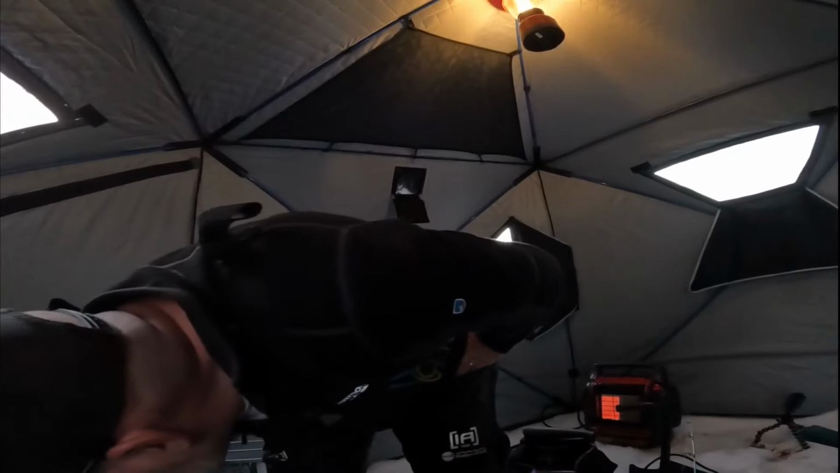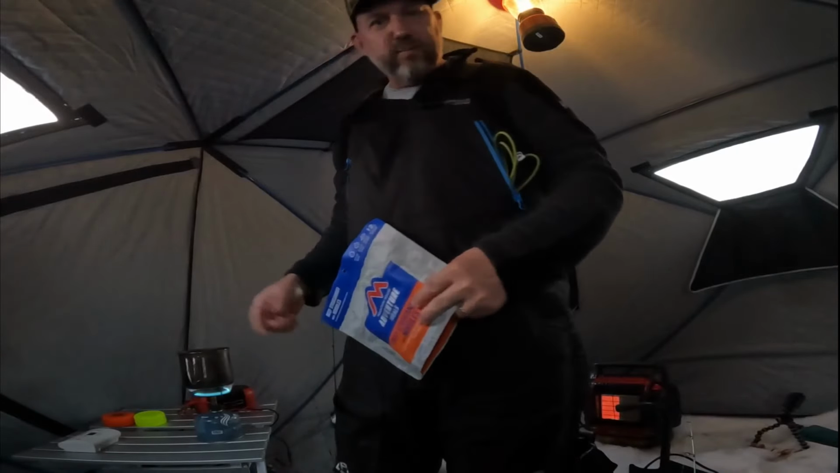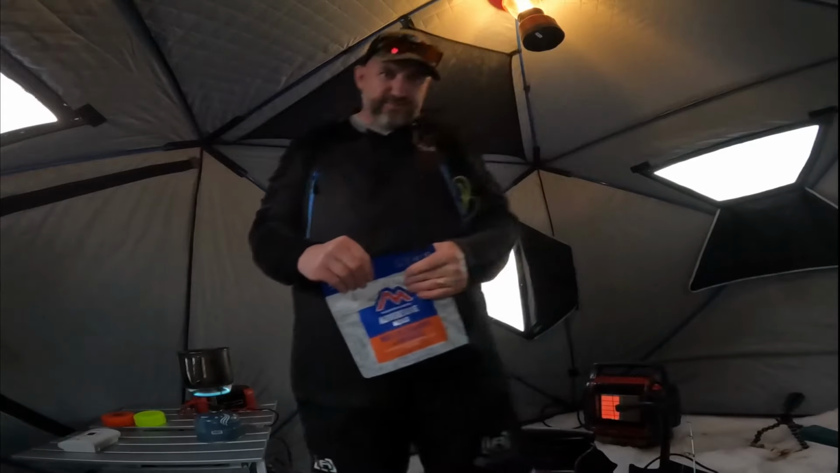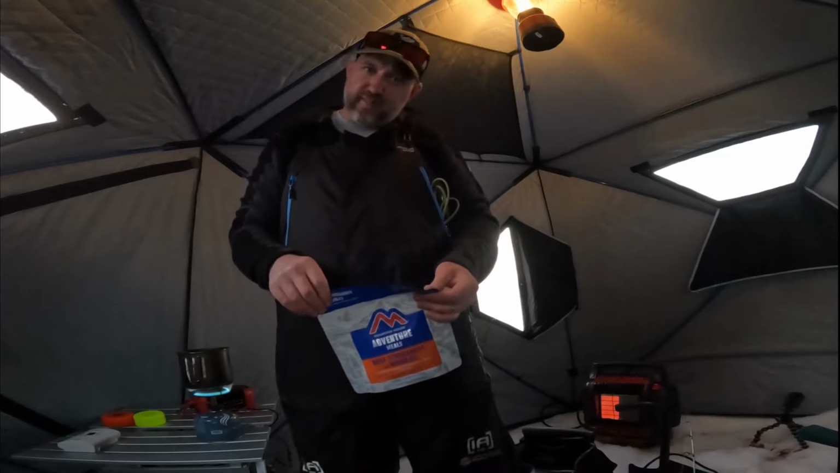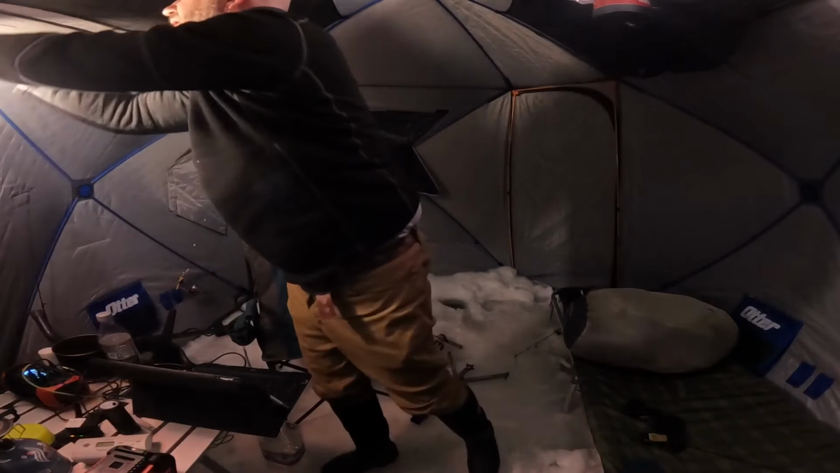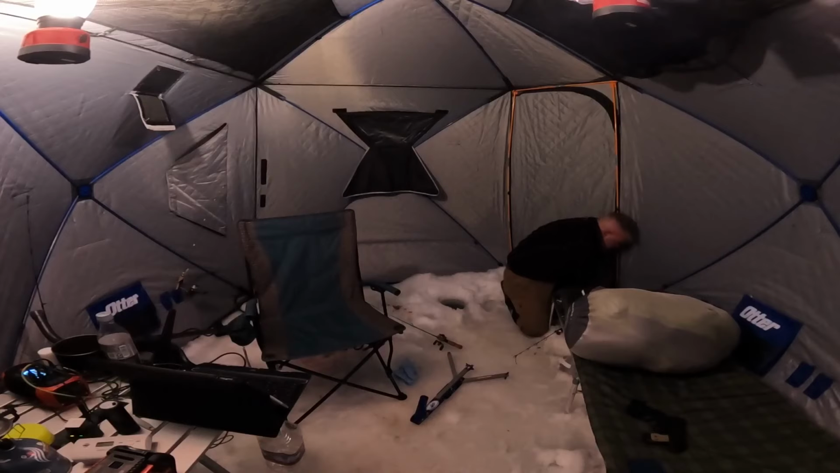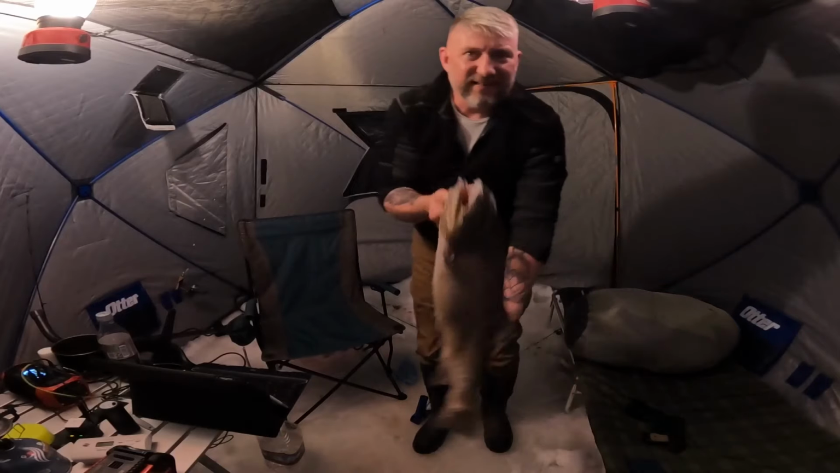Well guys, I'm about to cook a little dinner here before I call it a night. Looks like it's gonna be a little beef stroganoff. Got the water boiling right here, and I think I'm gonna check out till morning. So we'll see how it goes over the night. I might turn it back on if I get some fish going tonight. Watching some TV. And then this happened.